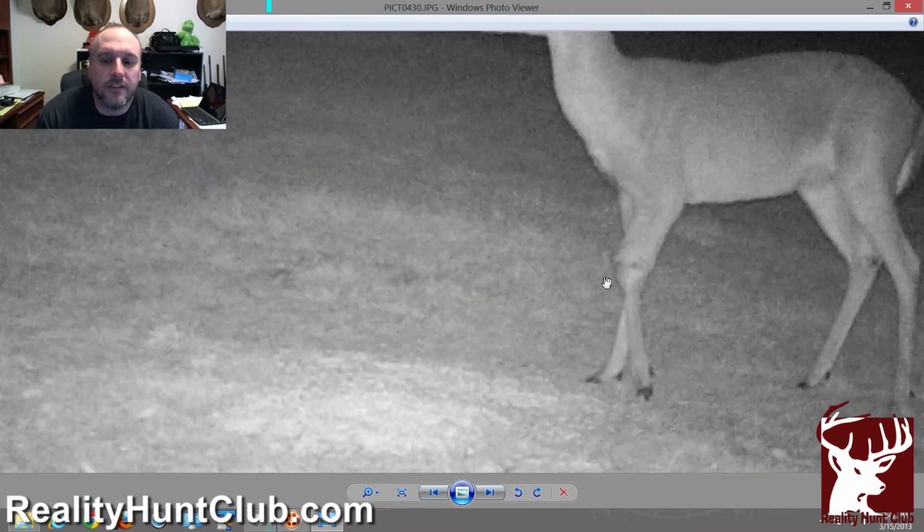Every time we think he's gone, he pops back up on camera. I don't know what his antlers are going to be like in May when they start growing them real good. But if the biologists say it sits on his front left side, his left antler would be the one that's messed up. So let's go on and talk about the deer we have not seen.